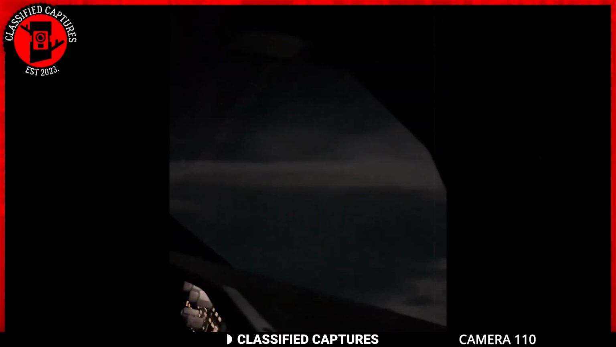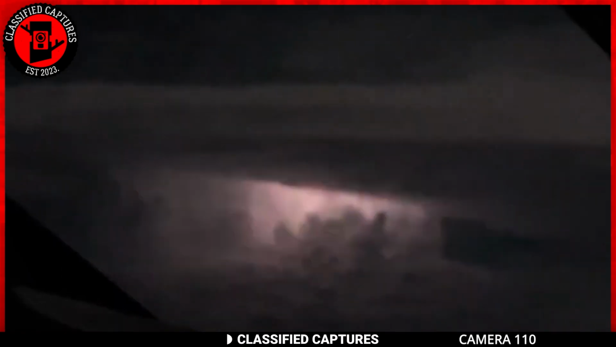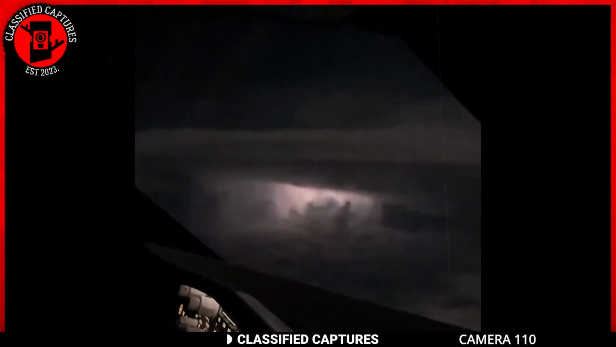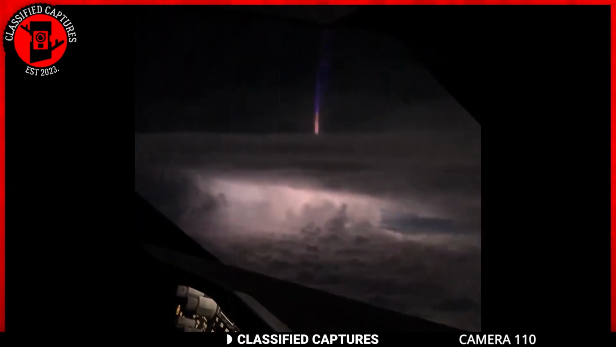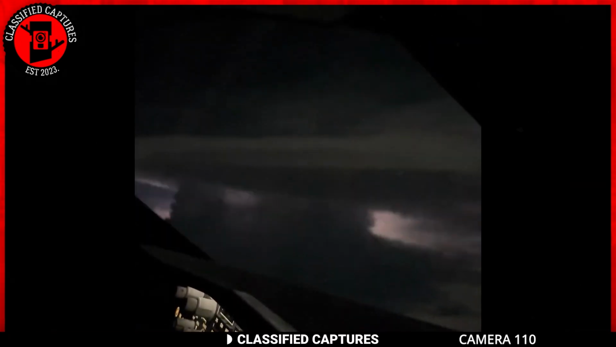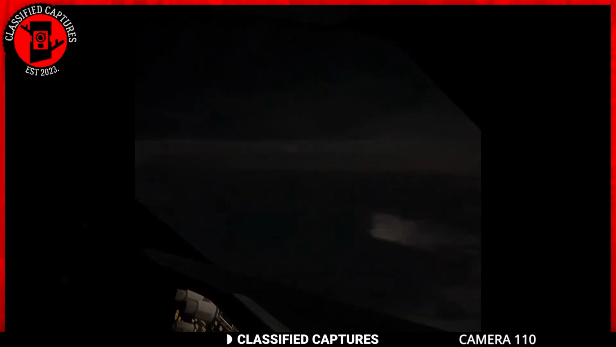I know what you're thinking, alien beam, but believe it or not, this rare and captivating spectacle is known as sprites or blue jets. It's a phenomenon where electrical discharges travel from the ground to the sky, usually during thunderstorms. Unlike the more commonly observed downward lightning, which originates in clouds and strikes the ground, upward lightning starts at the surface, typically above large thunderstorms, traveling upwards.